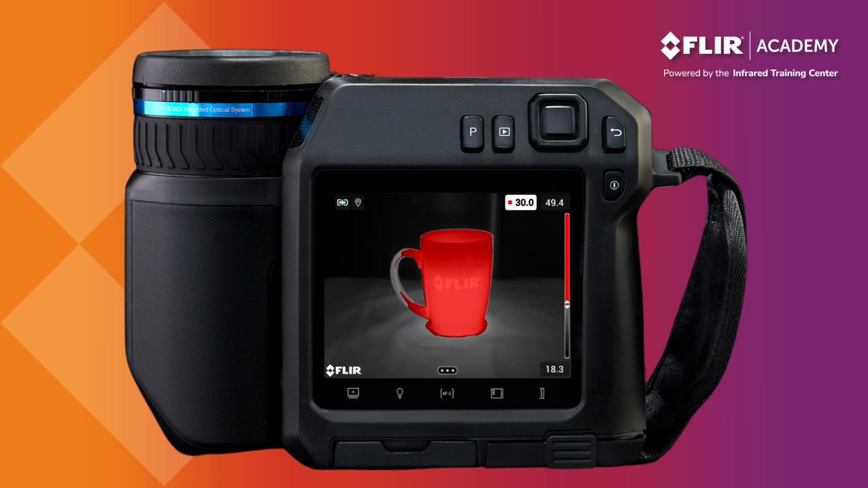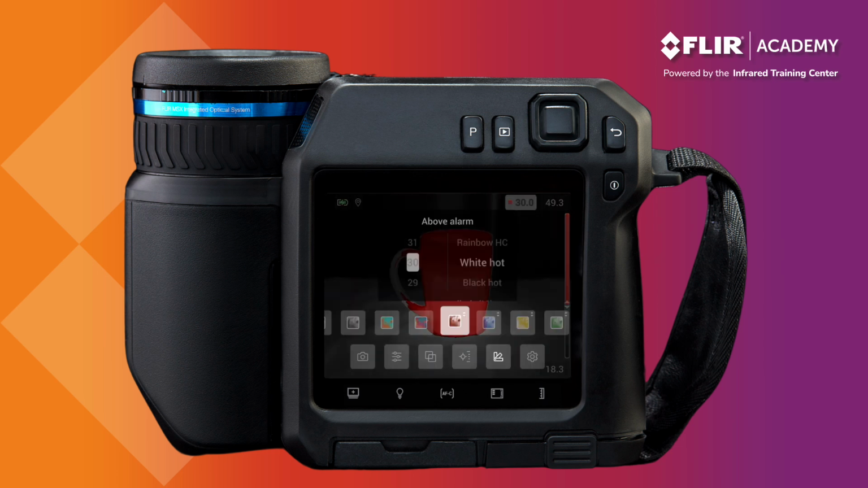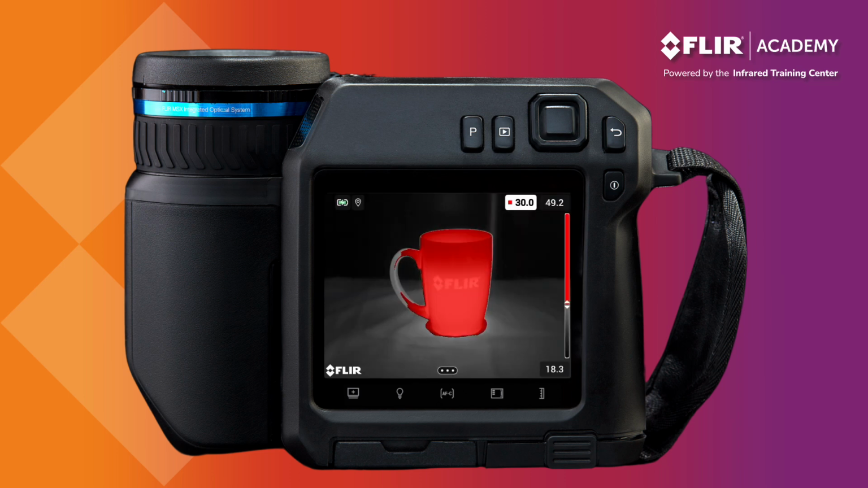The color palette option next to the temperature threshold allows you to select what color palette you would like to apply using the isotherm. Typically, isotherms work best when used with more monochromatic color palettes such as the white hot or black hot. This helps simplify the image and allows the color alarm to stand out.